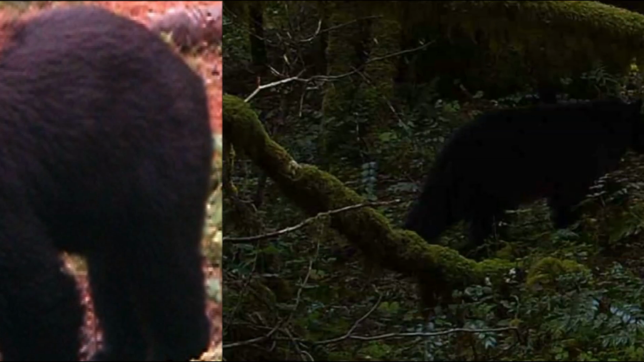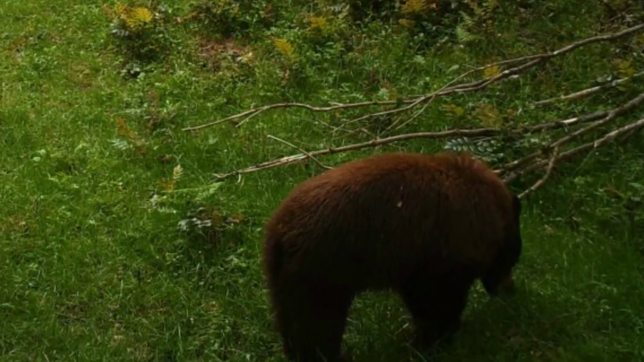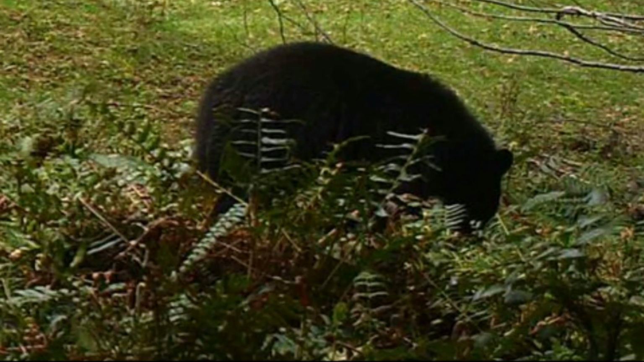So I don't have very many videos or pictures of bears in snow because they hibernate in the winter, which means they'll go into a den or some kind of log pile where they're protected, and they'll sleep during those cold months.